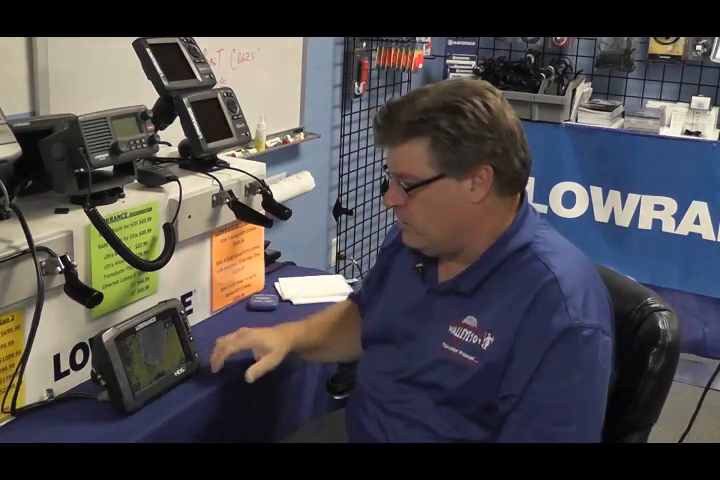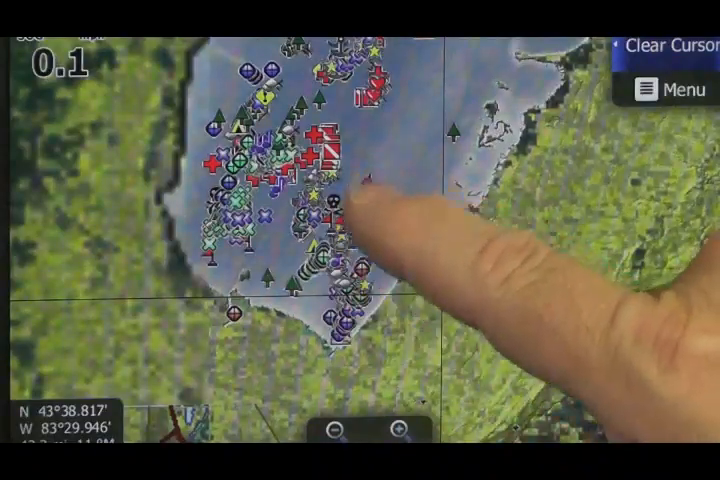One of the really cool features of the HDS Gen 2 Touch units is that if you want to do some waypoint manipulation, waypoint management, and file management, it makes it really simple. I've got a big file here with all my Saginaw Bay waypoints from 2012, from the bottom of Saginaw Bay all the way up past Augrey. So there's a lot of information there.